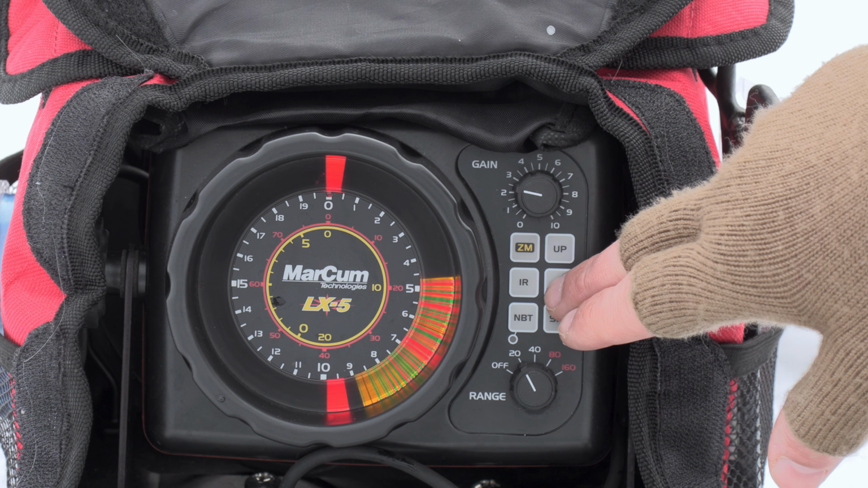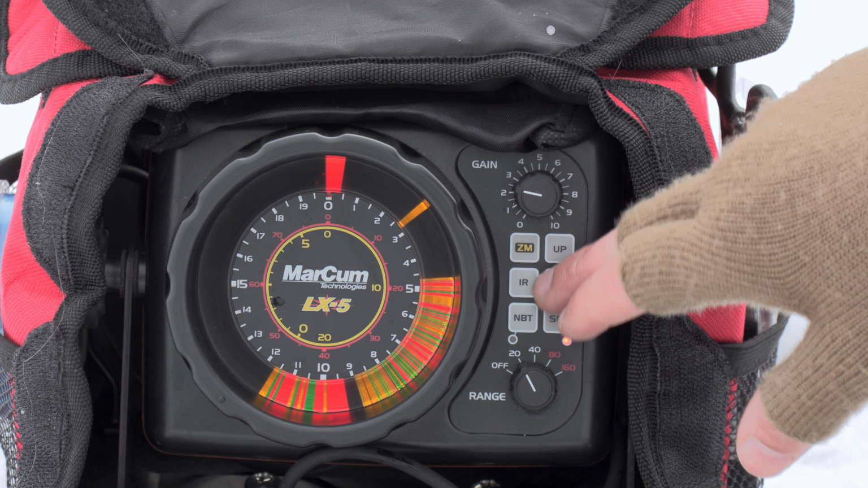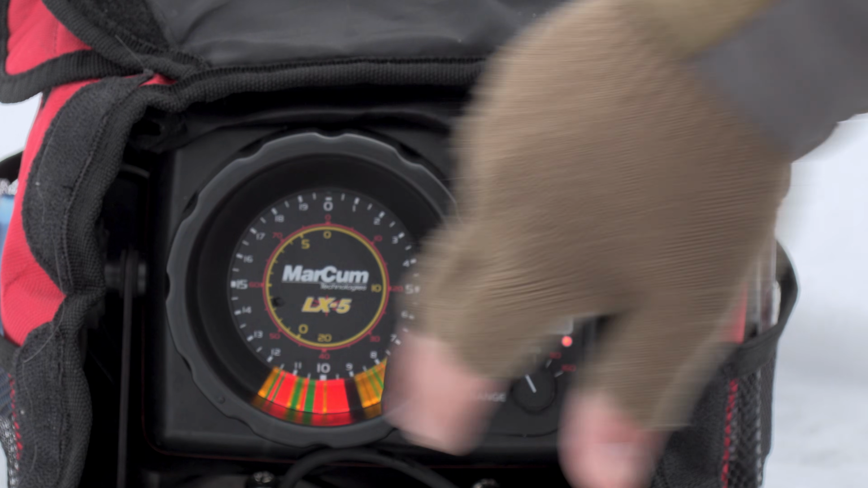So I'll keep pressing down. It starts to fill in around the 6 o'clock position. That's where the bottom is. I like to give it a few clicks through there so I know where the bottom is, and I can work this whole water column here.